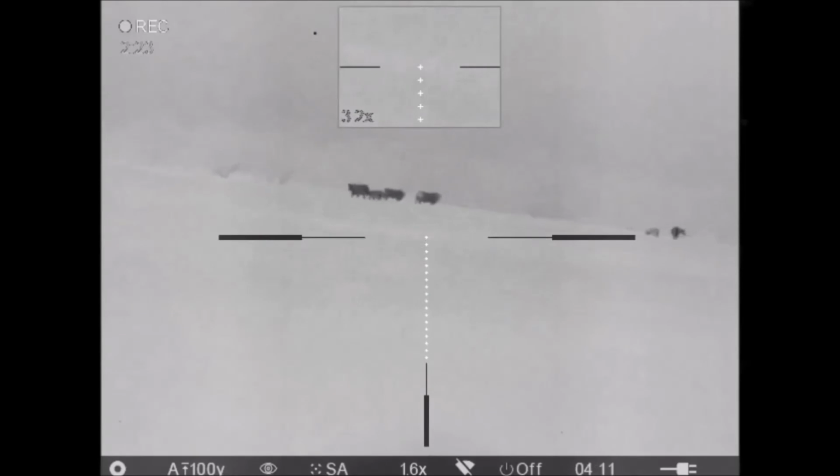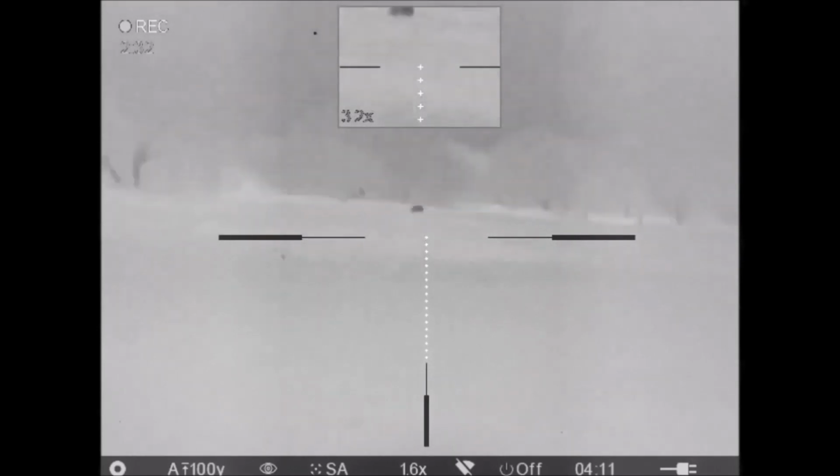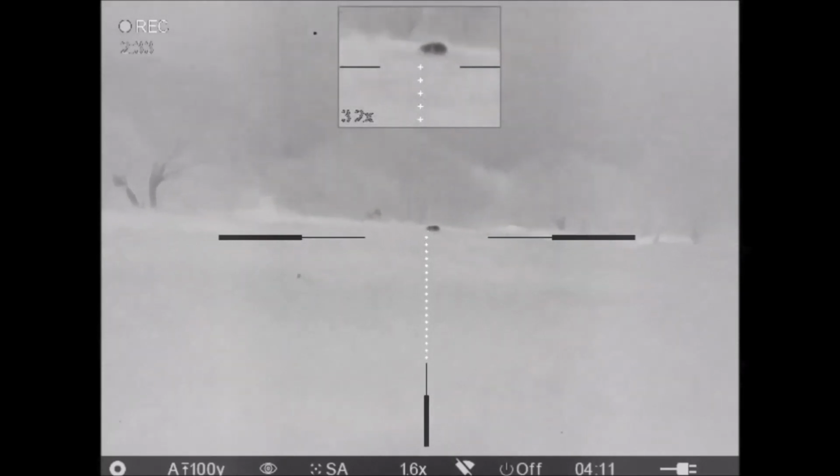Got cattle in the background. Downed hog. Go back and recheck it. It's down. And a live cow. I don't see any of mine down. Oh, there goes a runner. And a live hog.